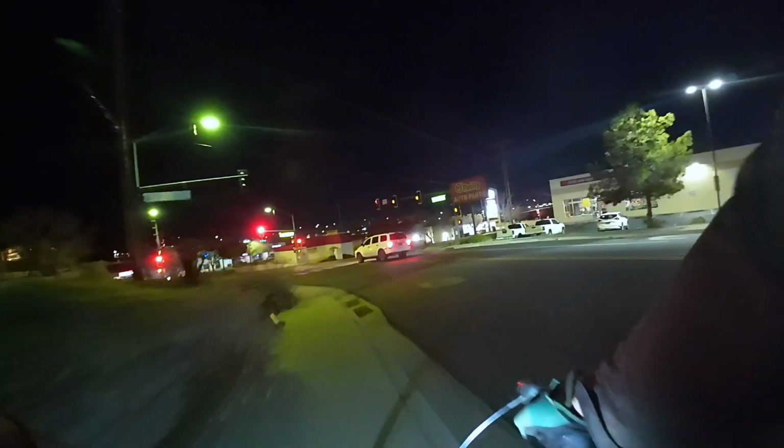That car was just fucking tailing me for that whole street.